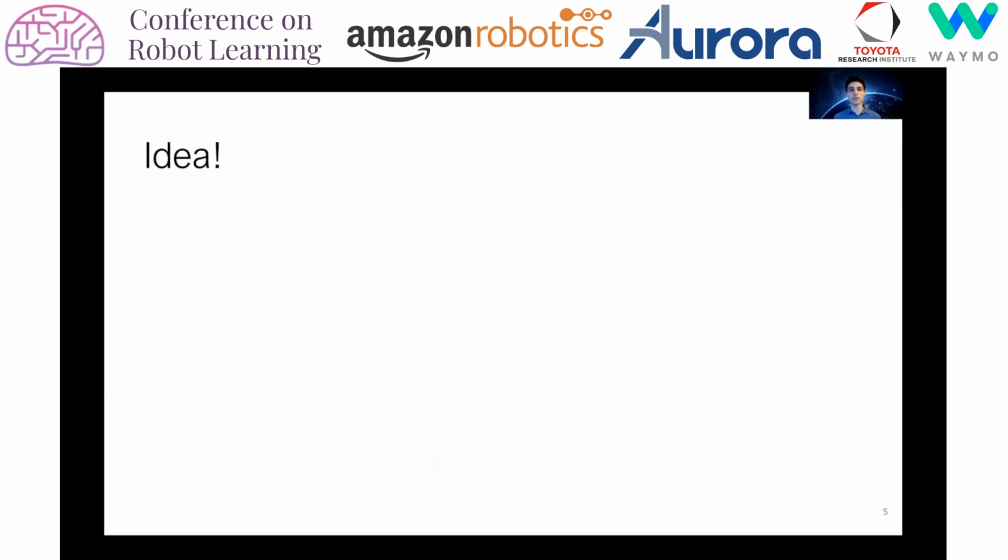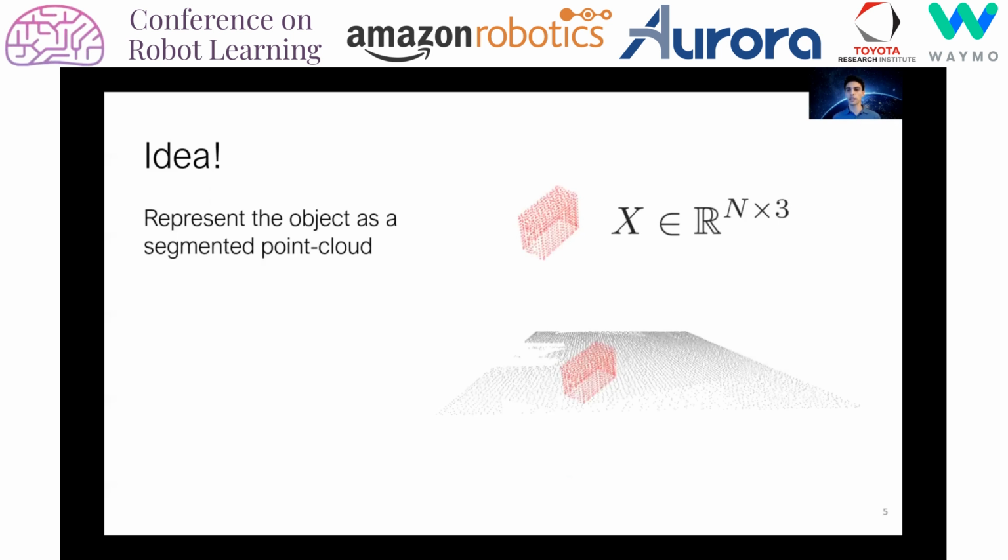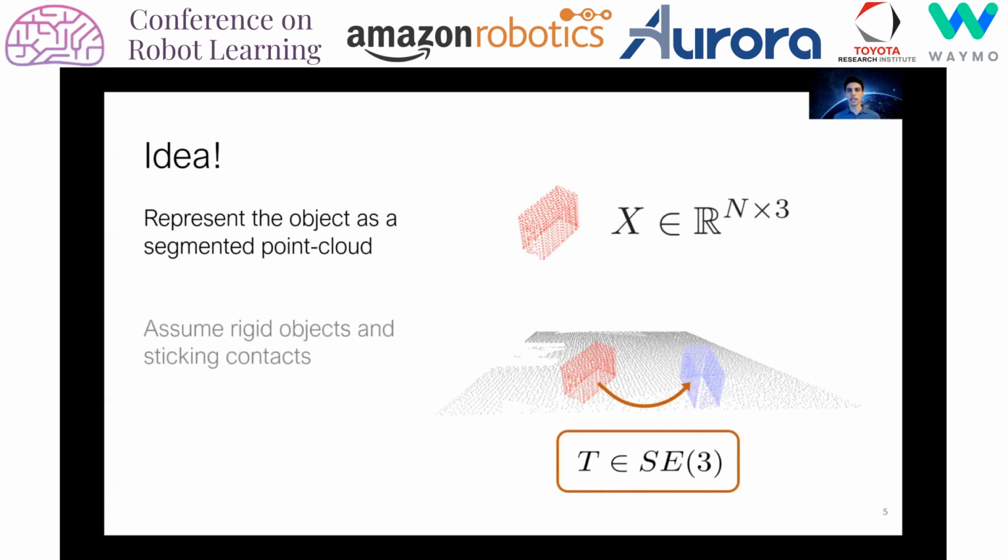One insight we make use of to simplify the problem of obtaining sequences of robot actions that reach the subgoals is to assume objects are rigid and that the robot maintains a sticking contact with the object. These assumptions enable reasoning purely in the space of rigid transformations that represent subgoal transitions and initial contact configurations between the robot and the object.